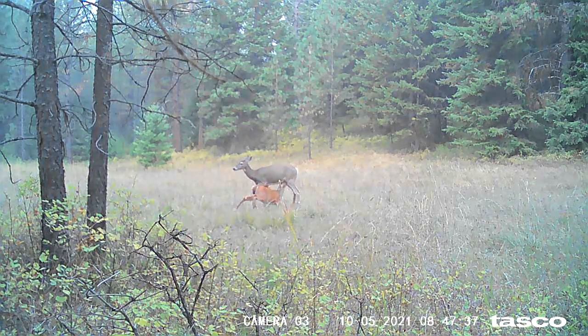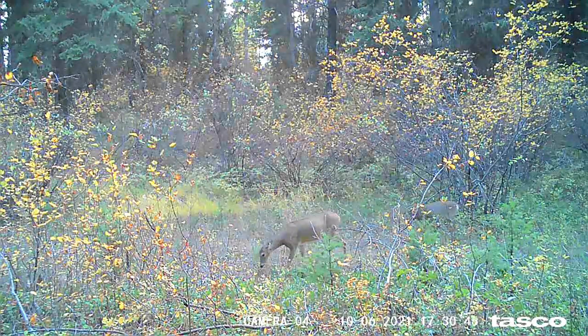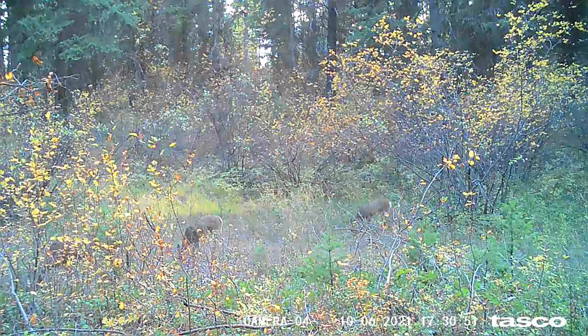This was odd. It's October 5th and the fawn is still nursing. Really weird. It seems like it's a bit late, but hey, I guess that's why we don't shoot does with fawns. This is a different camera location, and just a herd passing through, grazing.